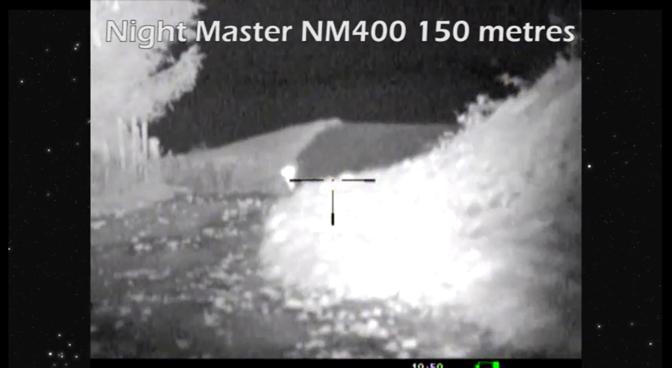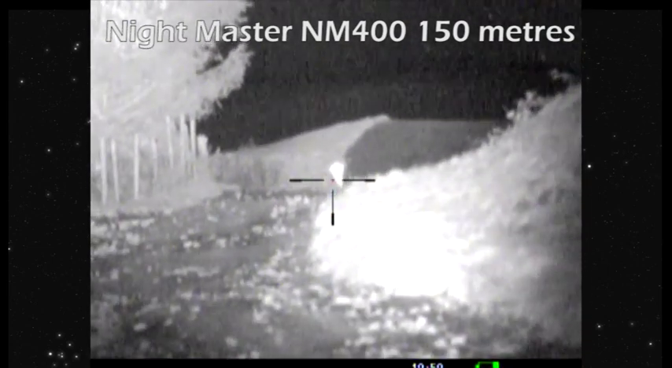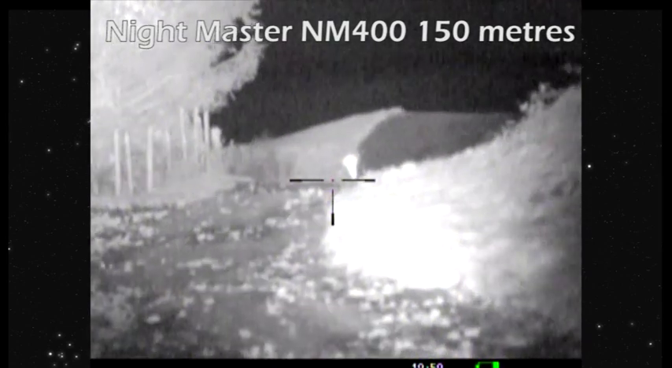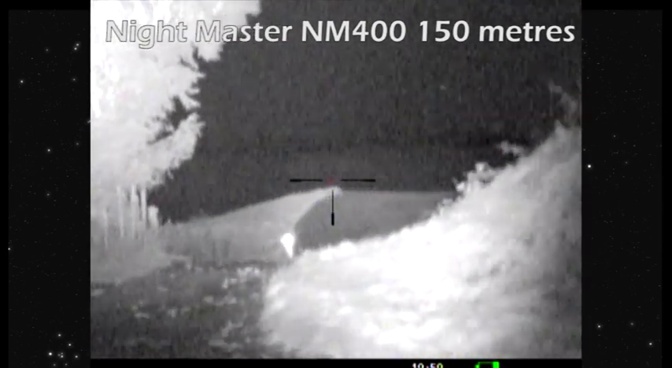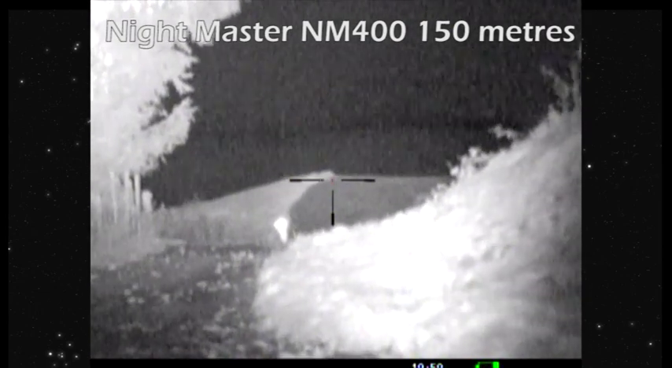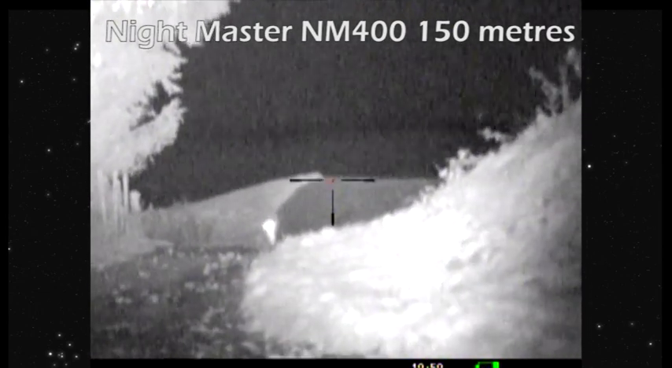I have to admit, folks, I see that as a clearer picture, and where I referred to the depth, there just seems to be a little bit more over the X850. Would you agree? Or at 150 metres it's negligible, I think.